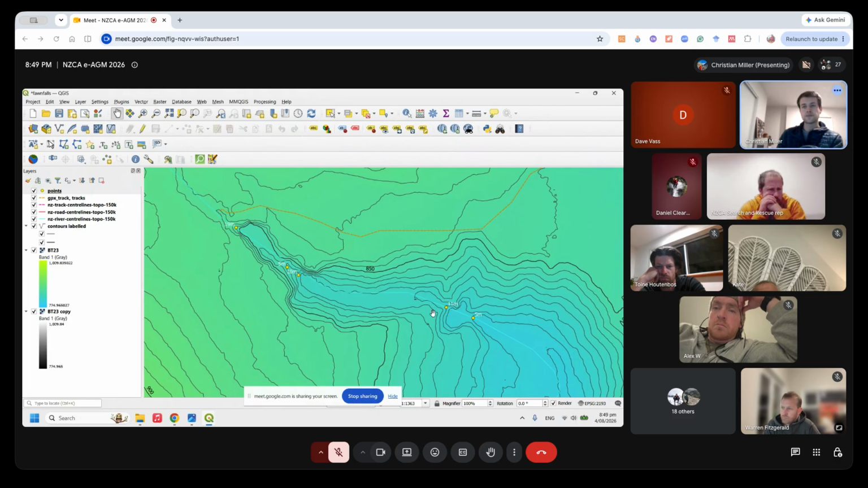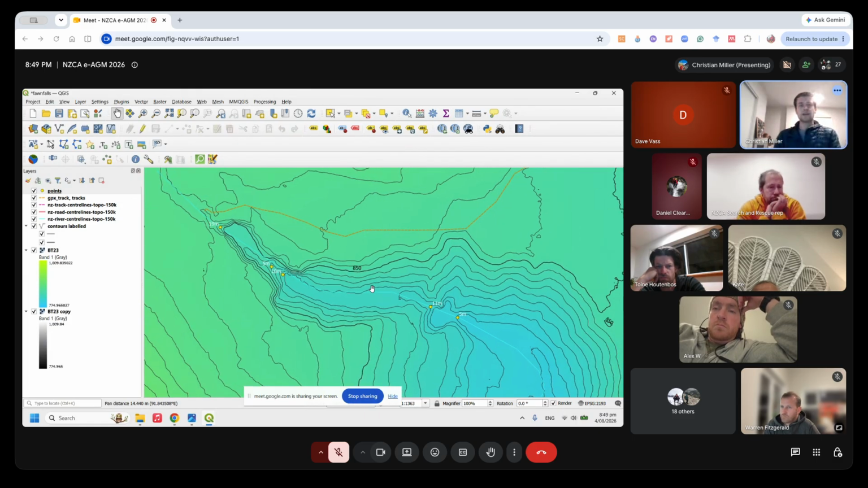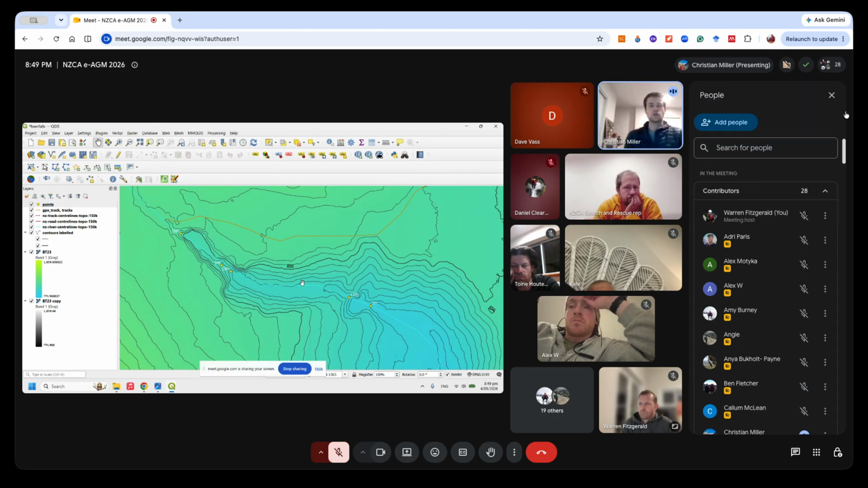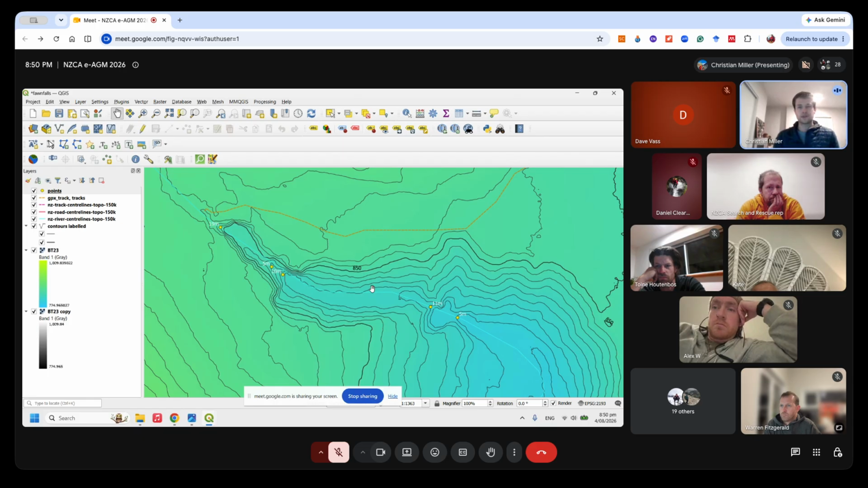So now you have a to-scale visual topo of the canyon. And the great thing is you can put this QGIS project on your phone. There's an app called QField that lets you upload it onto your phone, and that will use your phone location to show where you are in relation to this, which has been an absolute game changer for first descents, because